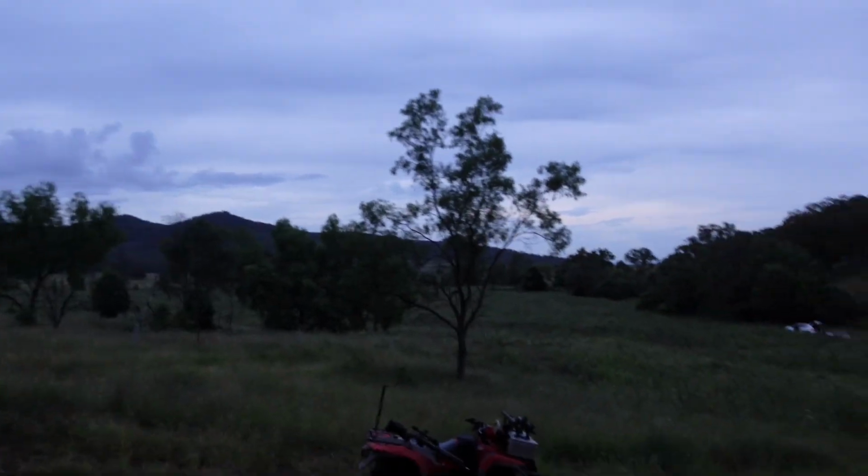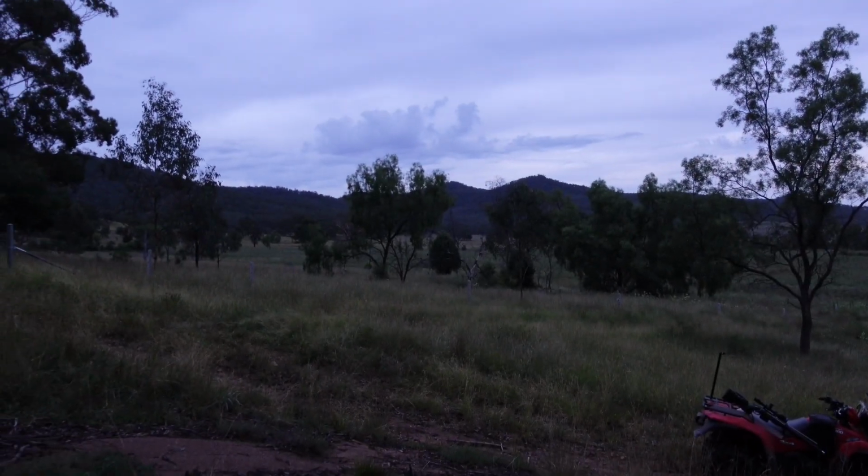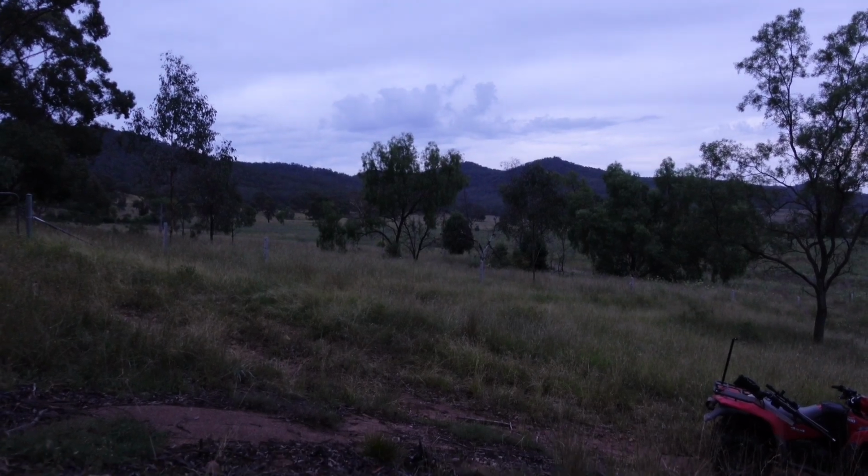And the unfortunate thing is, as you can see out there, I've run out of light. So the chronograph isn't working too well in that anyway, so a bit of a shame. Anyway, nearly dark, game on.